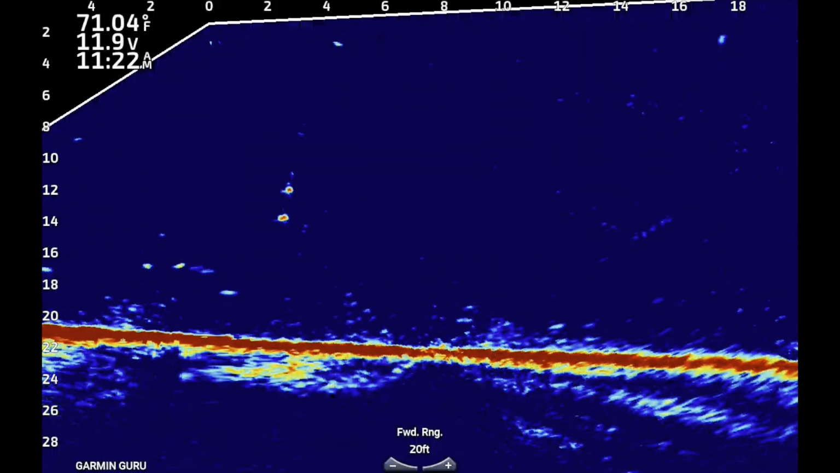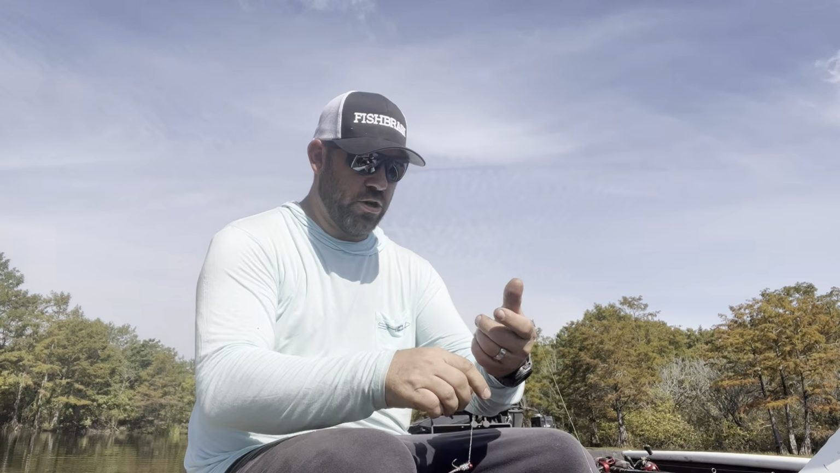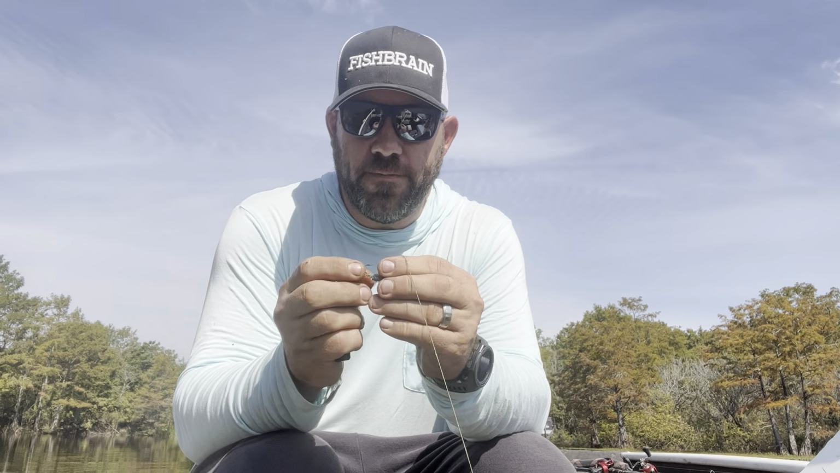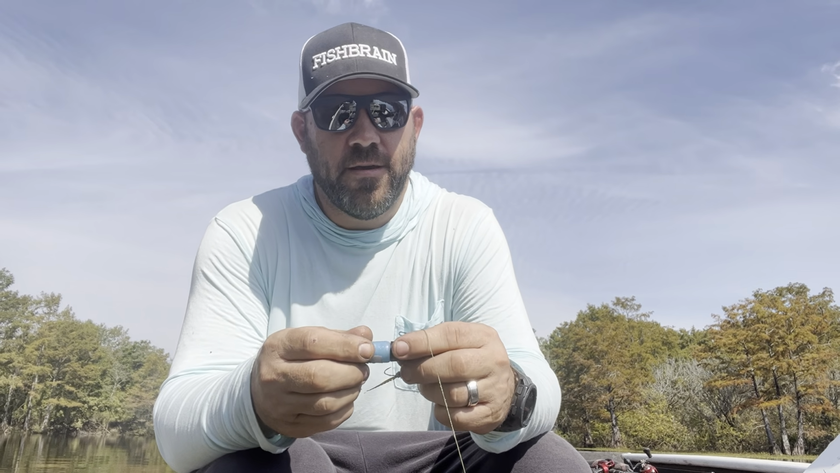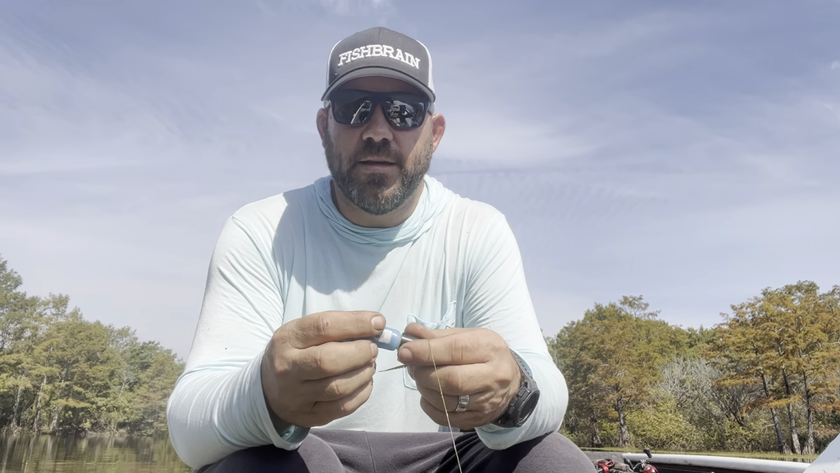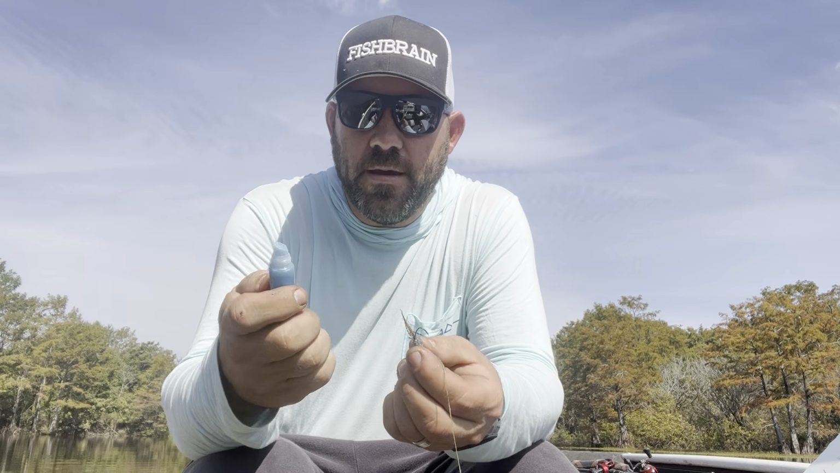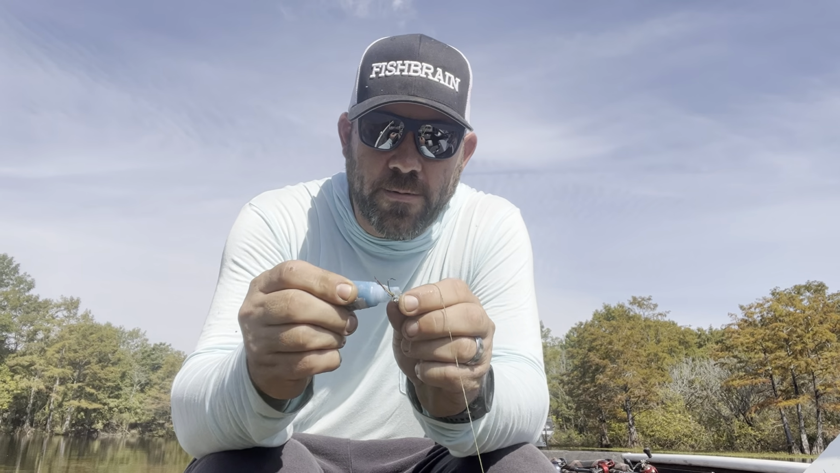But we're going to stop it, and all right, what I'm going to do is show you how I apply it. Now, it's still got it on here. I've been fishing with this for a good while today, 20-30 minutes now. But what I do is I take it out, and it's got the little applicator, and you just squeeze some out of there like that, and just dab it on.